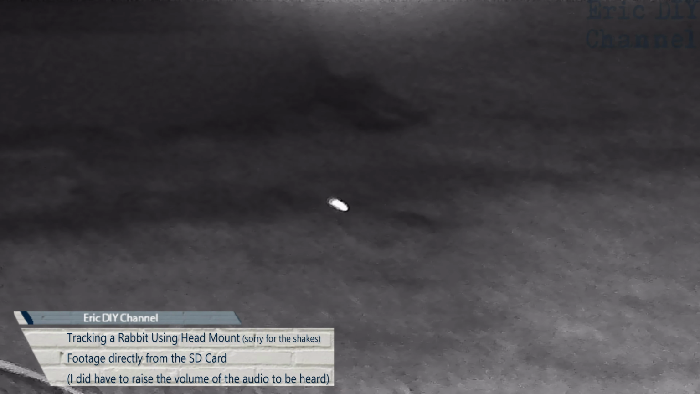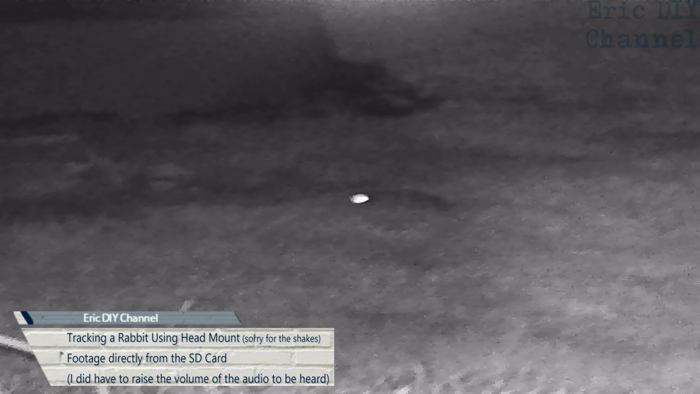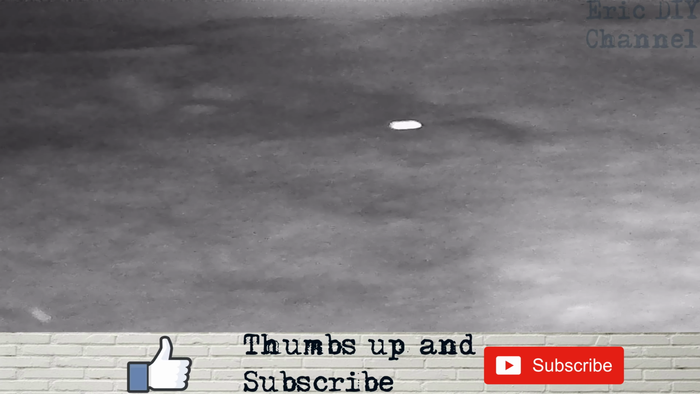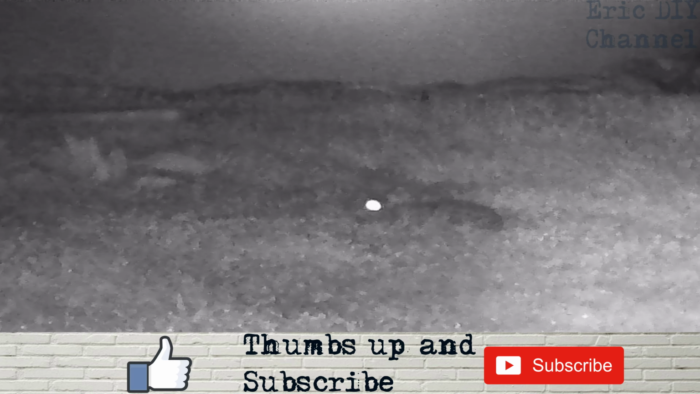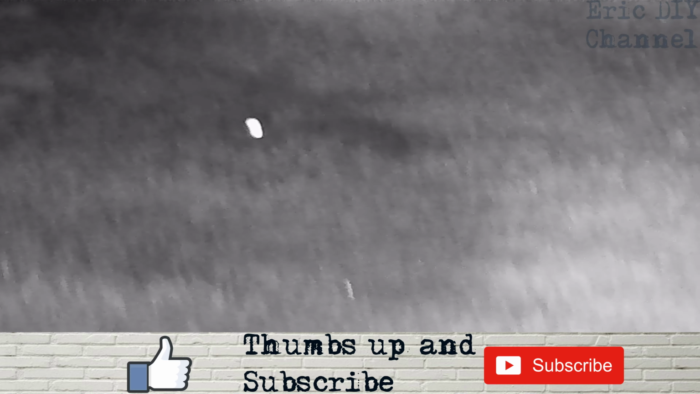There it is. There's the bunny rabbit right there. Again, you can adjust the IR level. 2, 3. And let's walk towards it even though it's pitch black. Definitely hear it though, staying still. Look, that's a... If I had to estimate, we're about 30 to 40 feet away from it right now. Again, the 2 hands wrap around the binoculars.